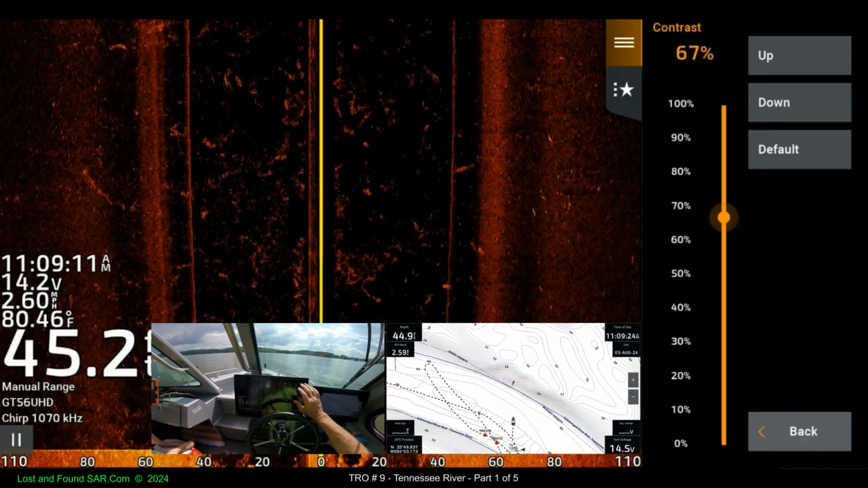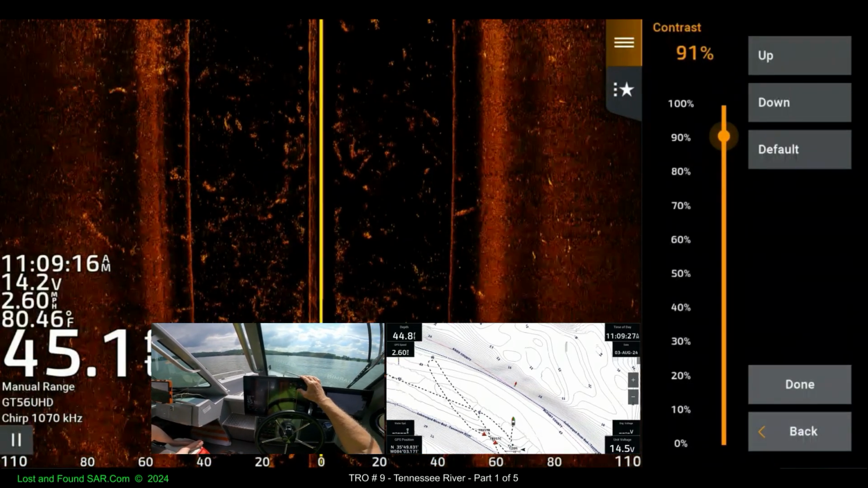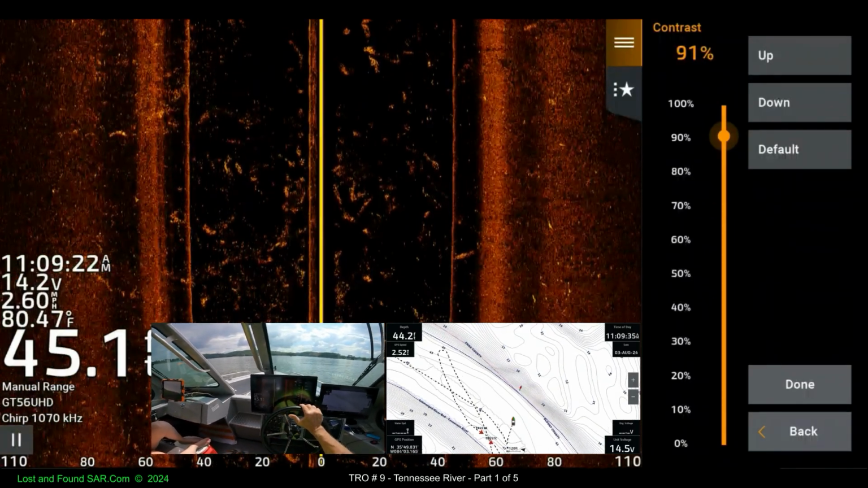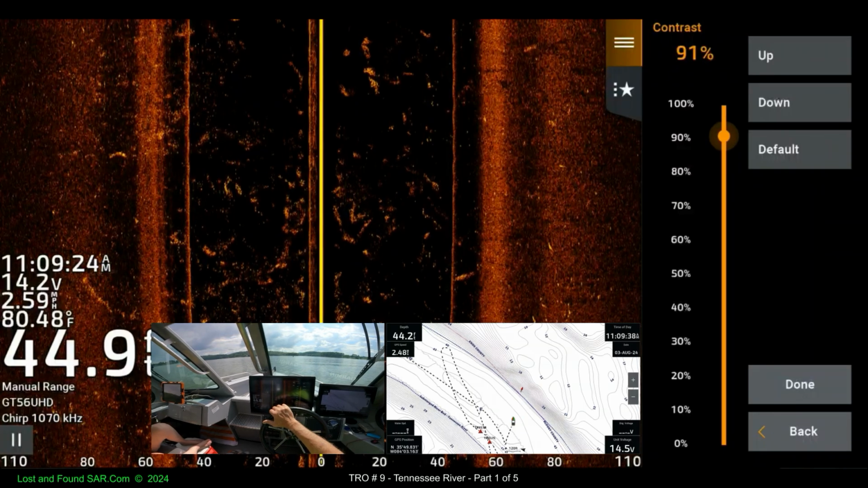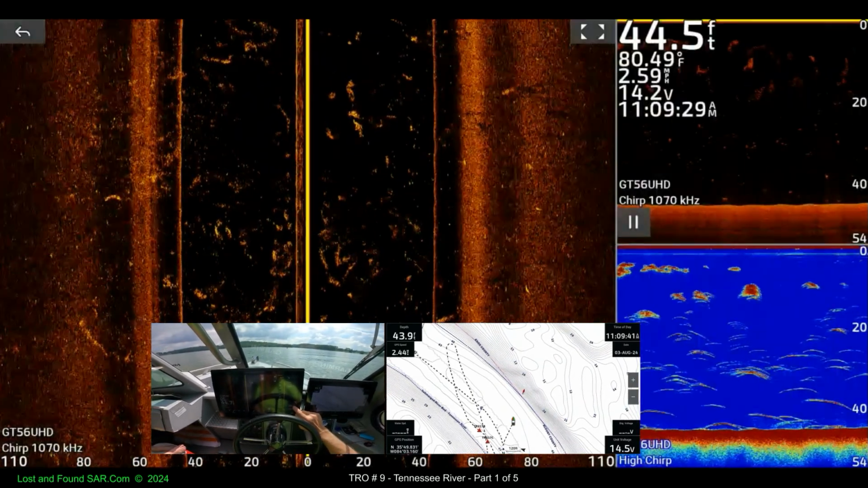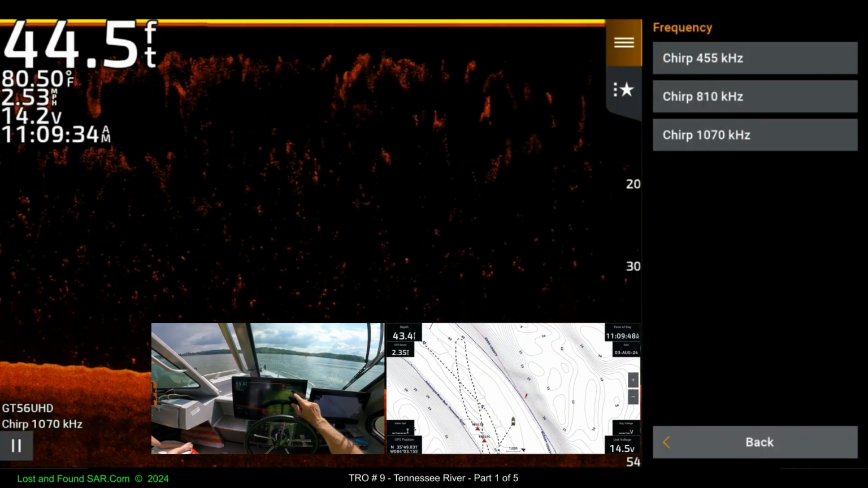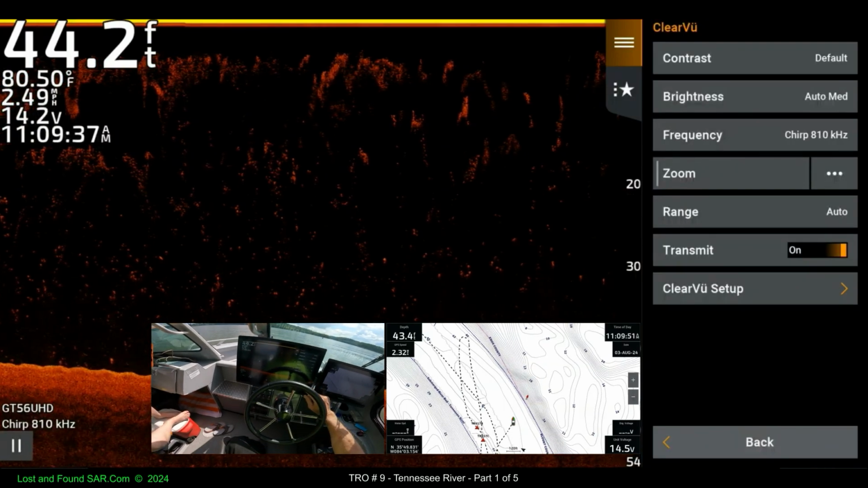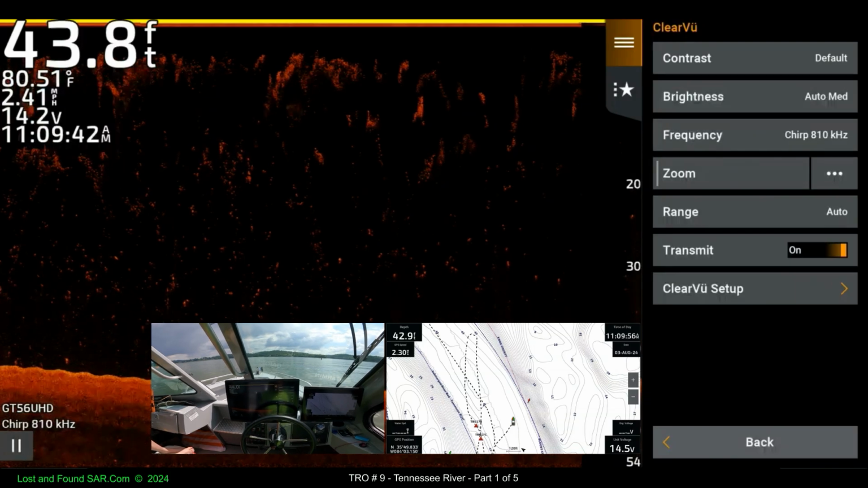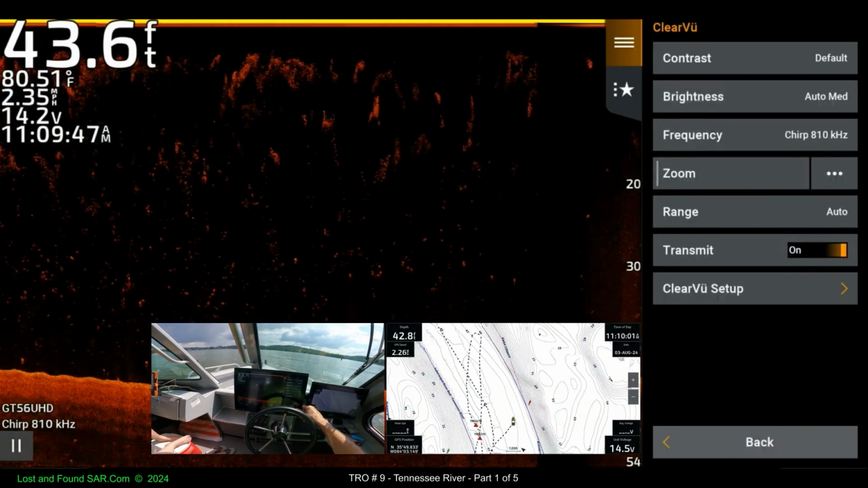Options, contrast. Definitely like 1,000 megahertz. I need to go change that bottom scan to a different one. Done. This one, options, frequency. I'll do that one on 800. 800 done. Contrast, brightness. We'll just leave that guy alone. We never really mess with that.